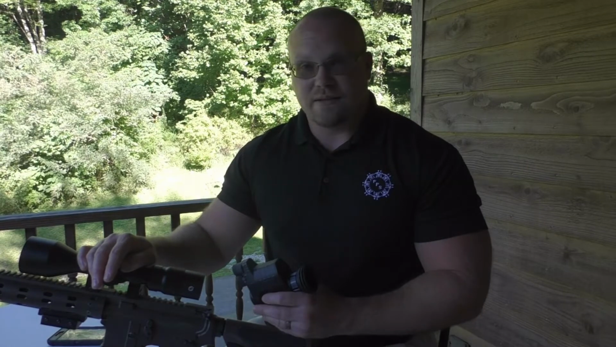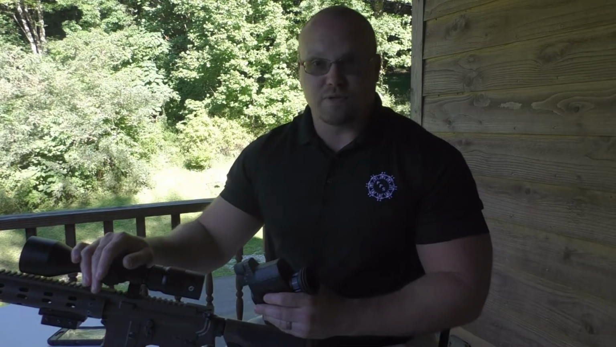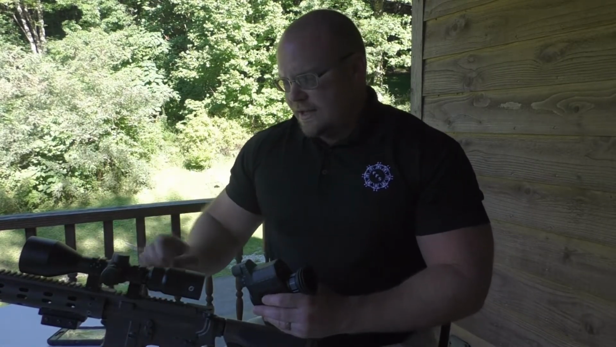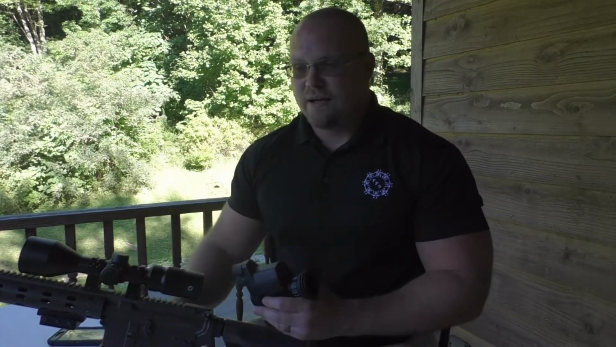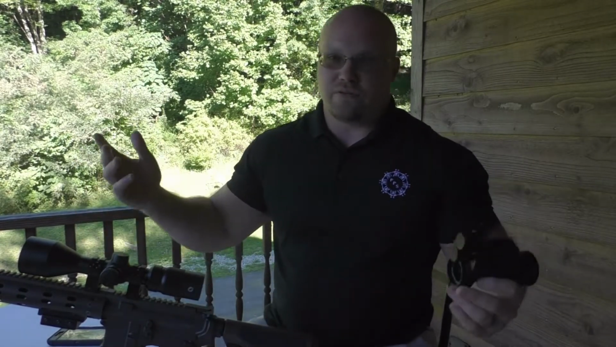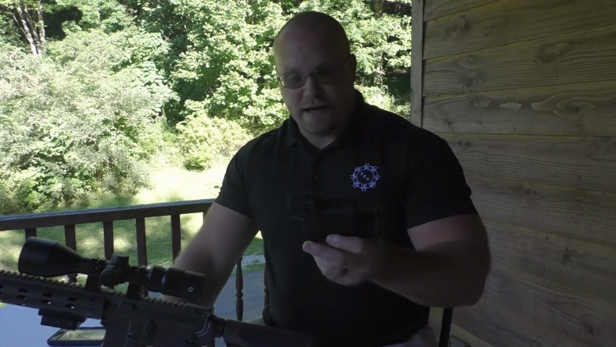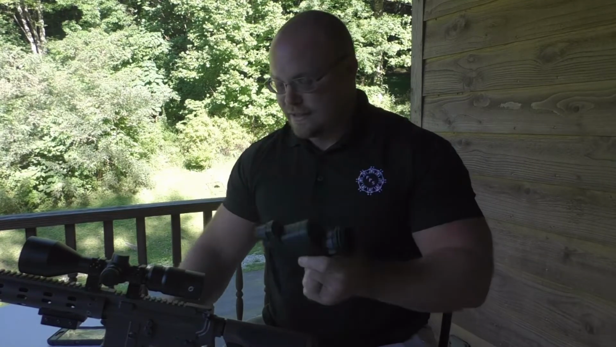It seems like the adjustments are accurate. 1/8 click MOA seems to be what it is. I didn't have any problems getting on out to 100 yards. I like the adjustment range. As a night hunter, I do wish that my scope started at a 1, but this starts at a 3, just because, like I said, most of your shots are in pretty tight. But my Leupold started at a 3, so that's not really a knock to the scope. Overall, I'm very, very positive about this. Very few negative things that I have to say.